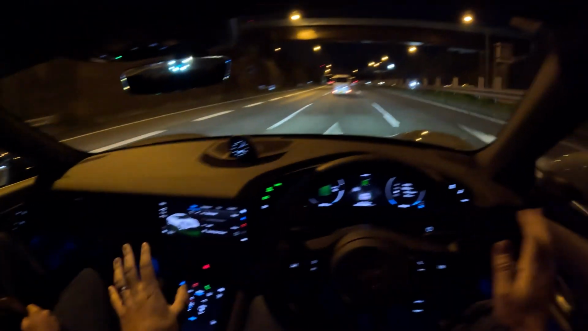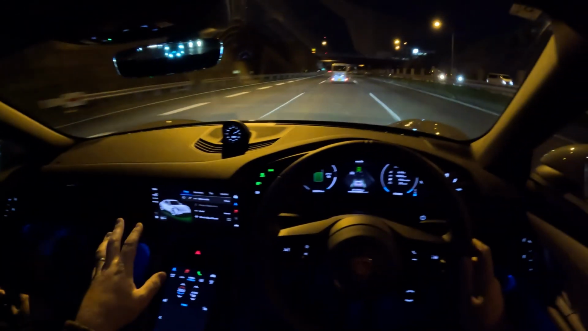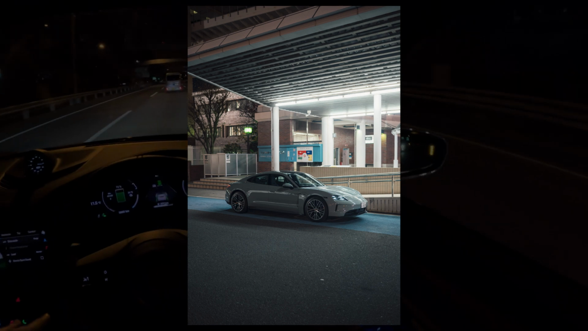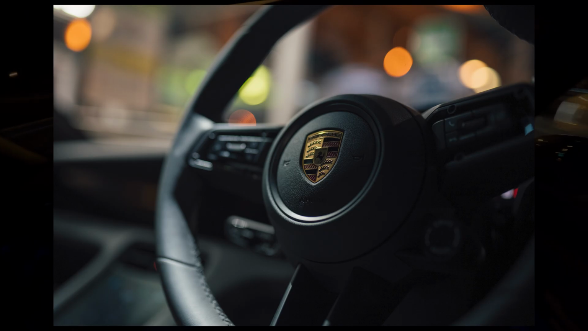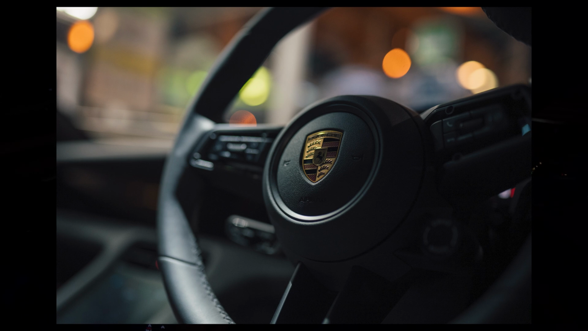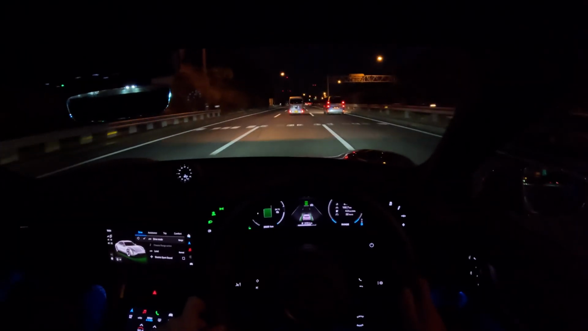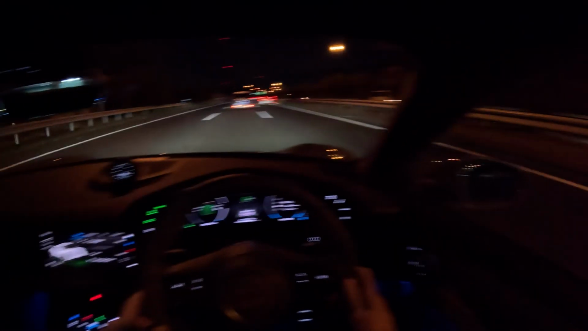There's not much happening. It's all laid out through these 4 main monitors here. Everything is touchscreen. It's a little bit complicated. It doesn't have much logic, at least from my perspective. They could have done things a little bit better, especially on the center console screen. The actual main dash screen is pretty well laid out. Easy to understand, all the information you would ever need.